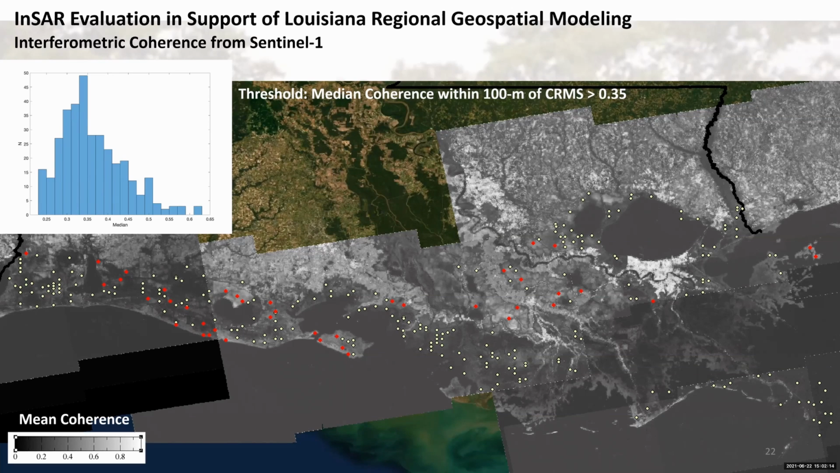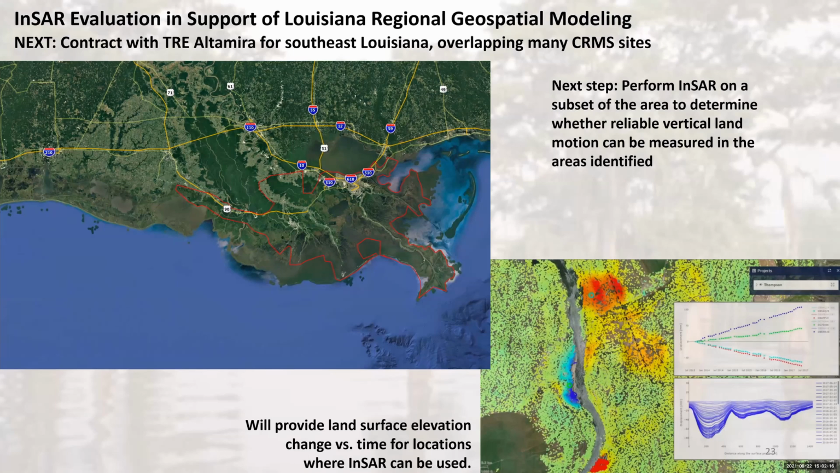And let's go to the next slide, please. As part of that, we are contracting with Trey Altamira. Remember, they did the measurement of Millennium Tower, and they will perform InSAR on a subset of this area, an area where it's particularly challenging, but includes New Orleans in it. That's the red outline on the Google Earth map.